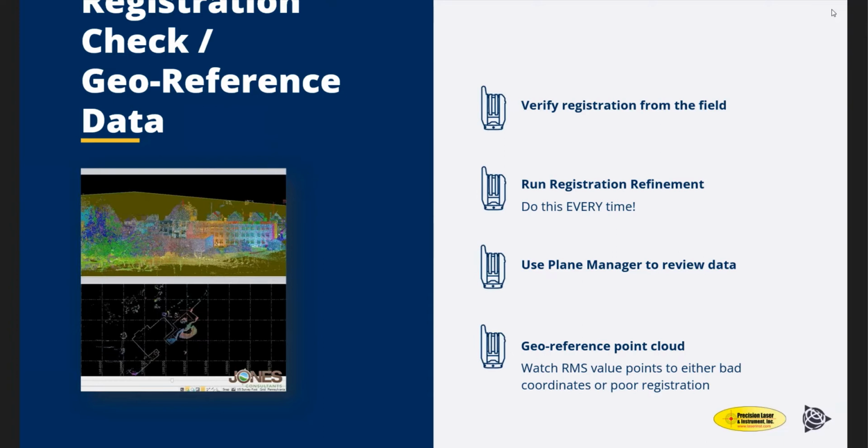You can either do this in the field in the tablet whenever you go to export your data, or there's an option there to refine registration. It just depends on how much time you have. If you bring the tablet back and you're going to export it out, then don't bother. Just export the TDX file directly from the tablet and run the refinement inside of TBC.